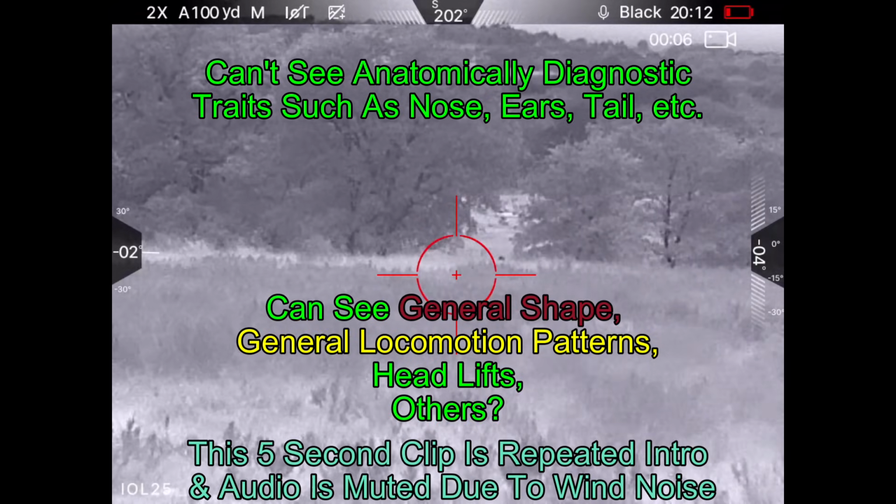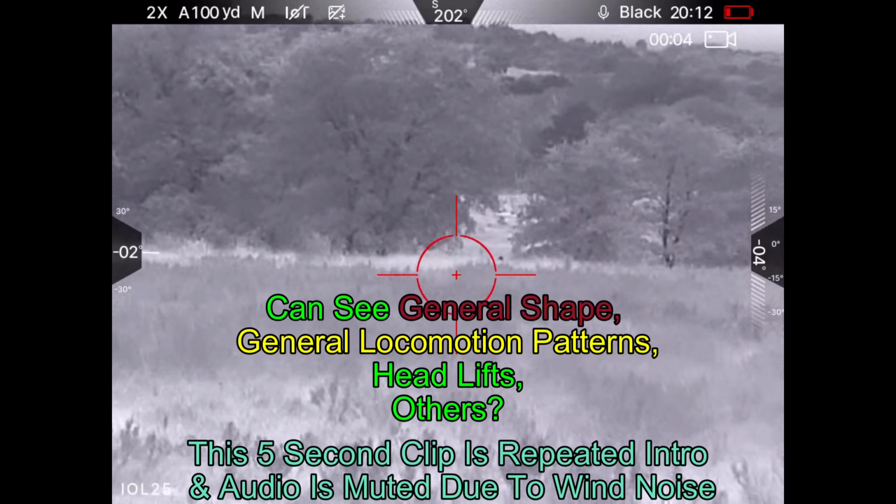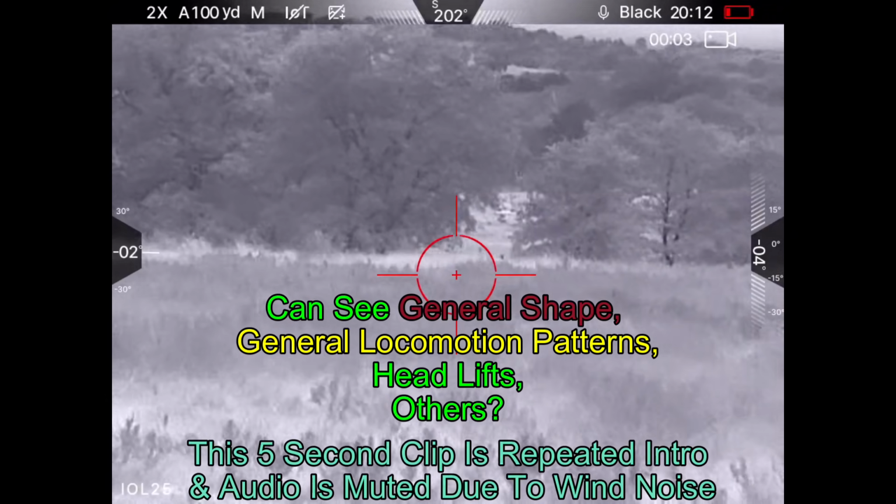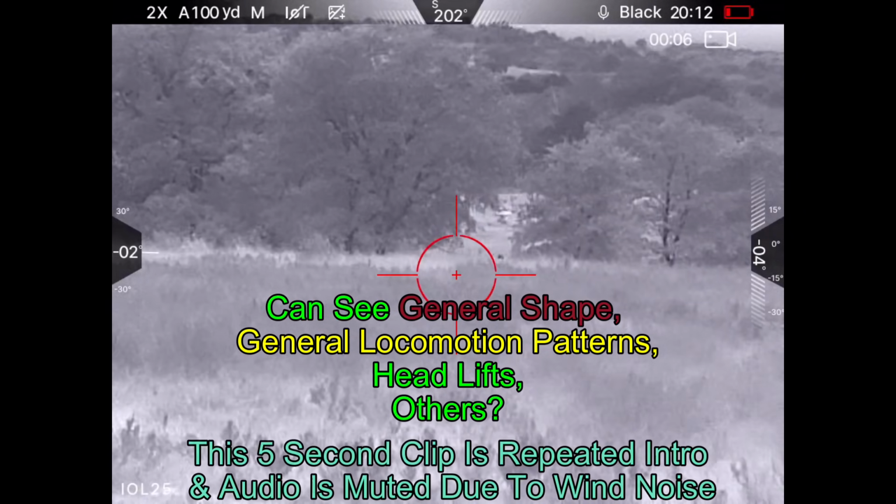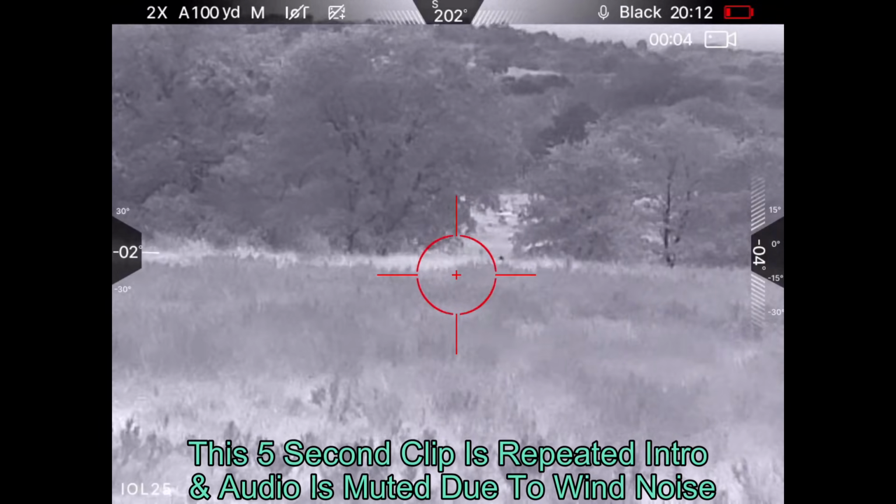Instead, I can see general traits such as its general shape, general locomotion patterns, whether or not it lifts its head, and whether or not it's with other animals of its kind, and seeing if they're moving in the same way. A group of deer will look different than a group of hogs, will look different than a group of cattle, for example. Given how far away we are and the fact that I'm not pulling the trigger, I don't have to know that this is a hog at this time.